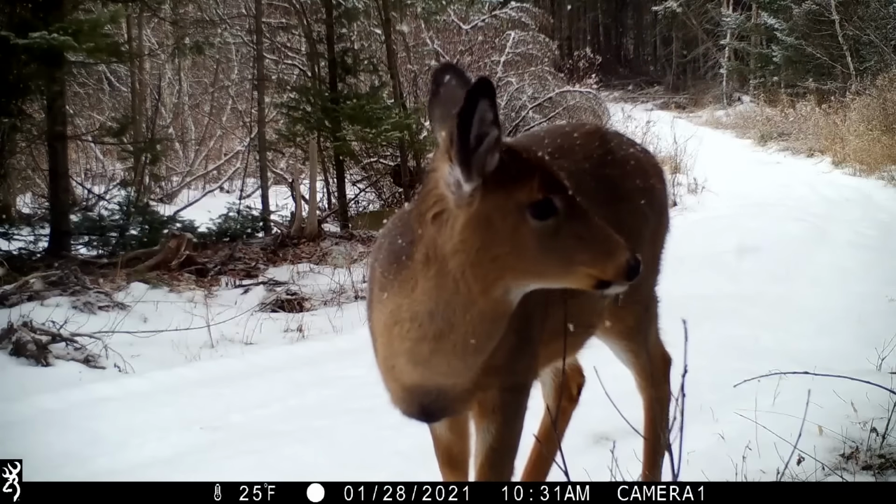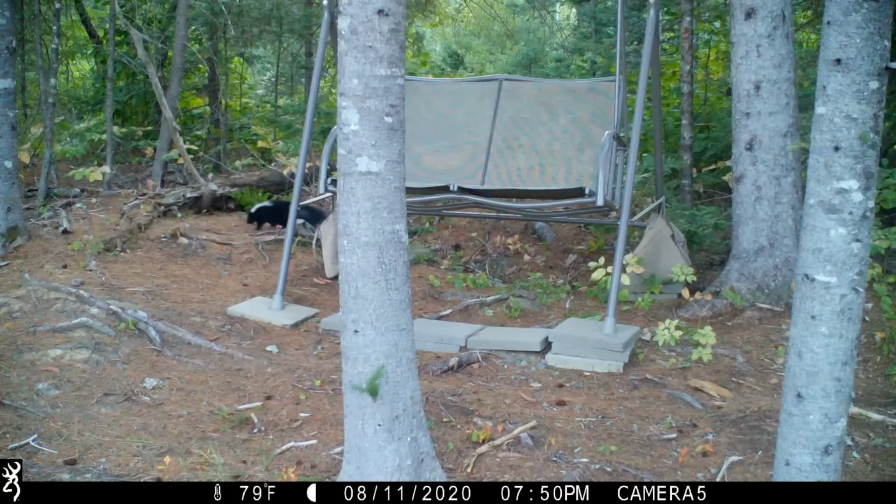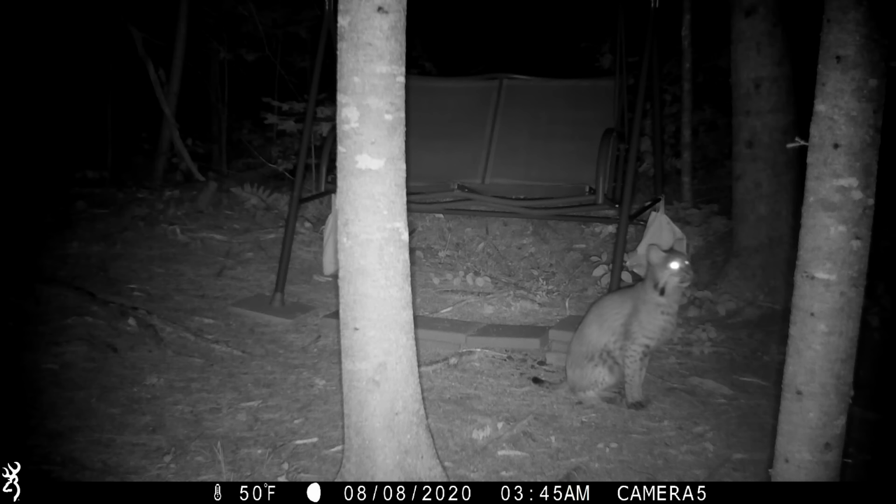About a half a mile from his house, Scott had set up a swing, a place where he and his wife might sit for a bit during one of their walks. Turns out they weren't the only ones enjoying that swing. I wonder if there are any animals walking by the swing. So we decided, let's put up a swing cam.